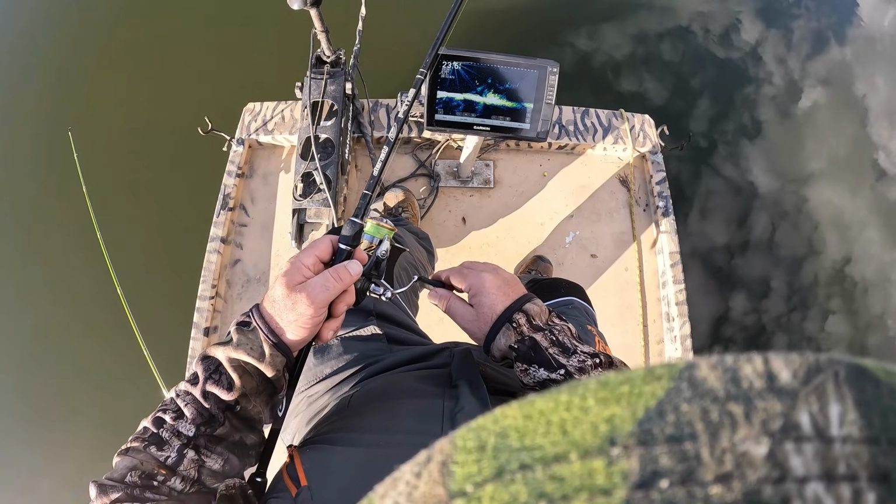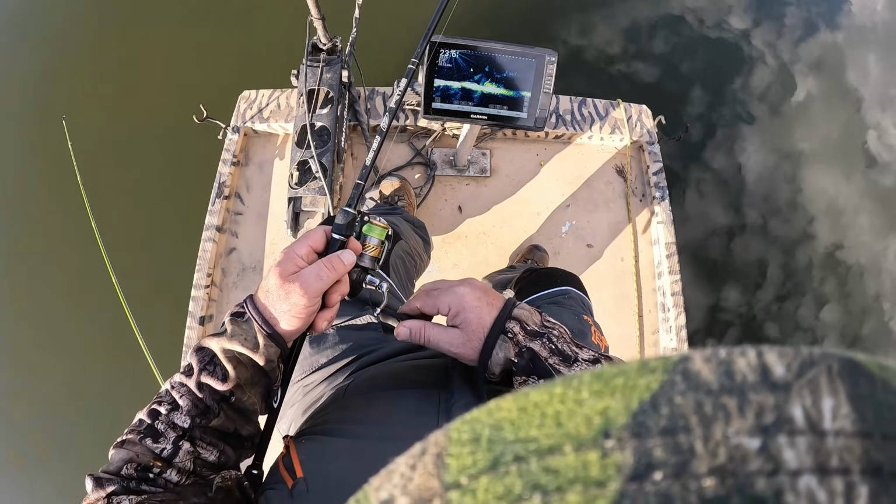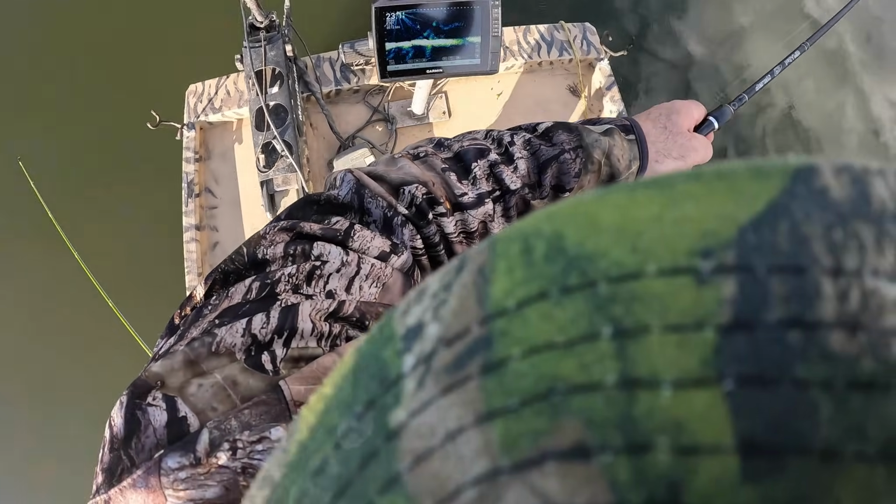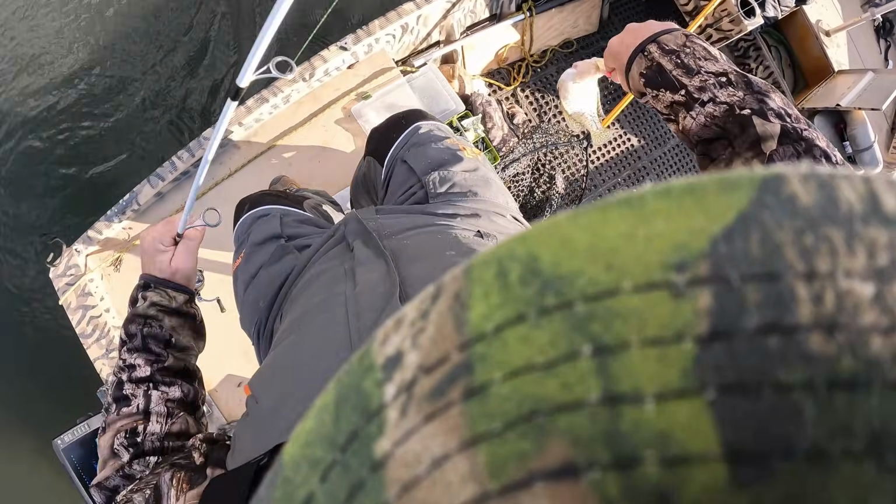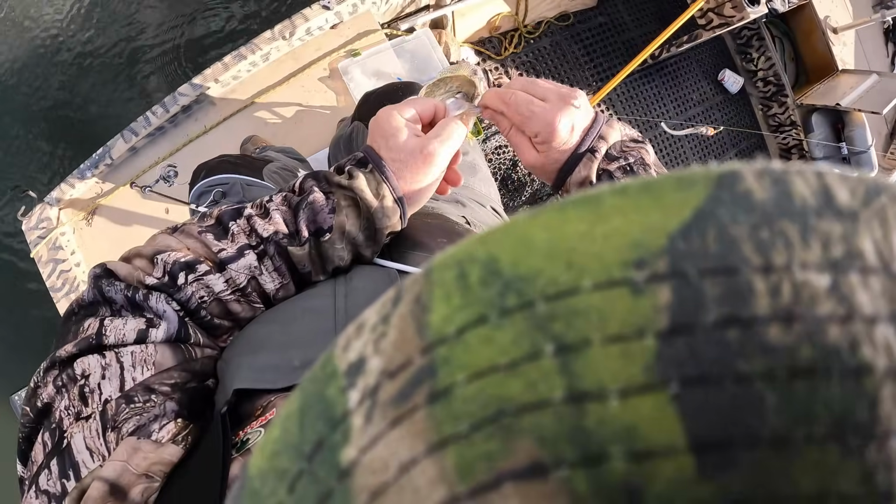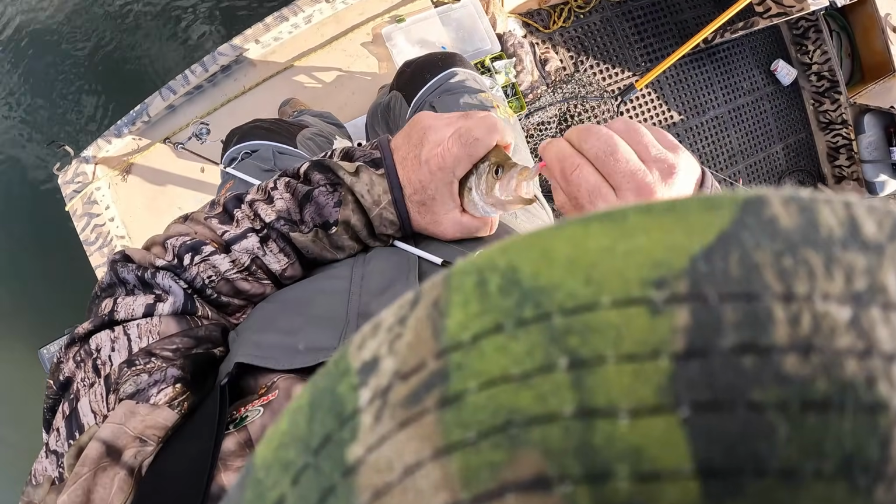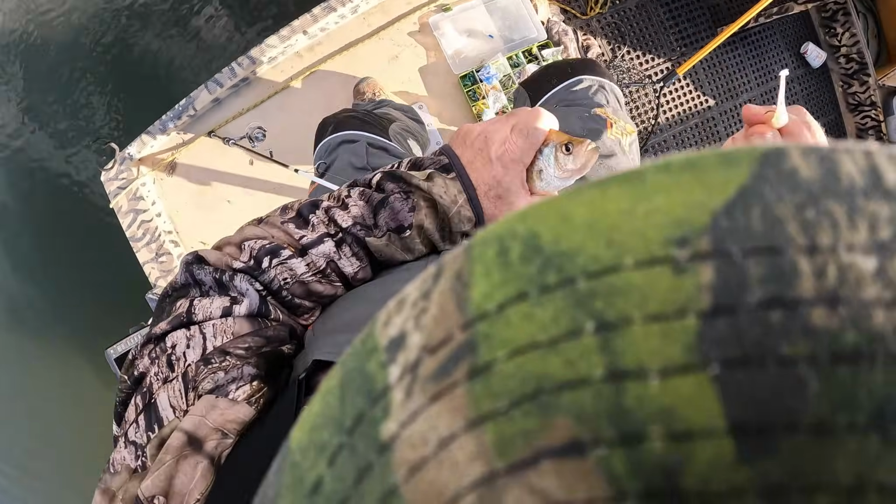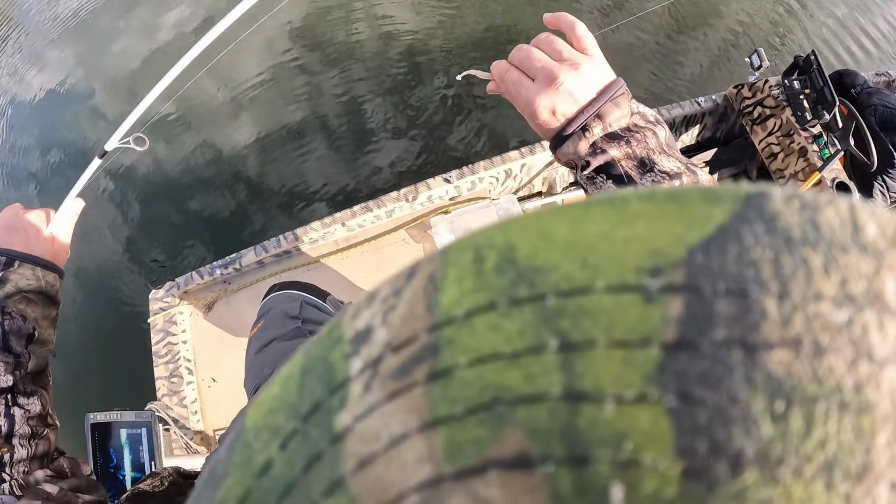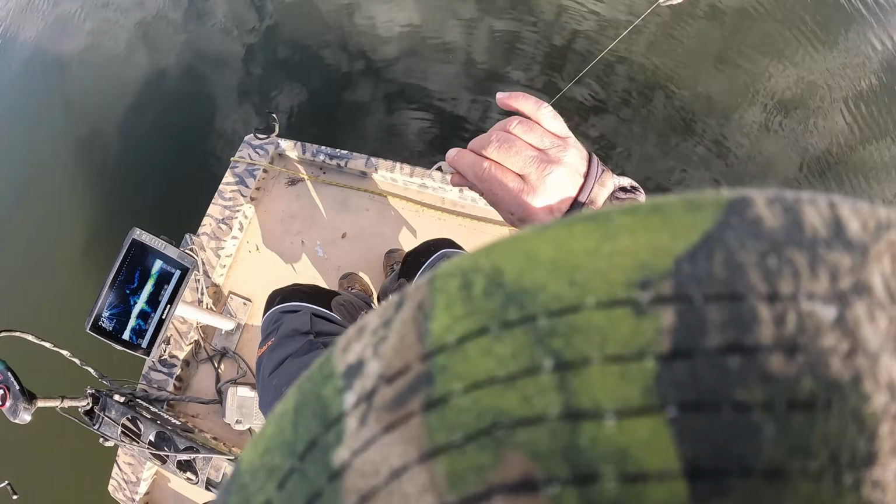Comes one. And got him. Man. Like I said, they ain't big, but if I can find some bigger ones, I'll probably end up throwing these back. But right now, I told my wife I'd catch her some crappie. I didn't tell her how big they were going to be.